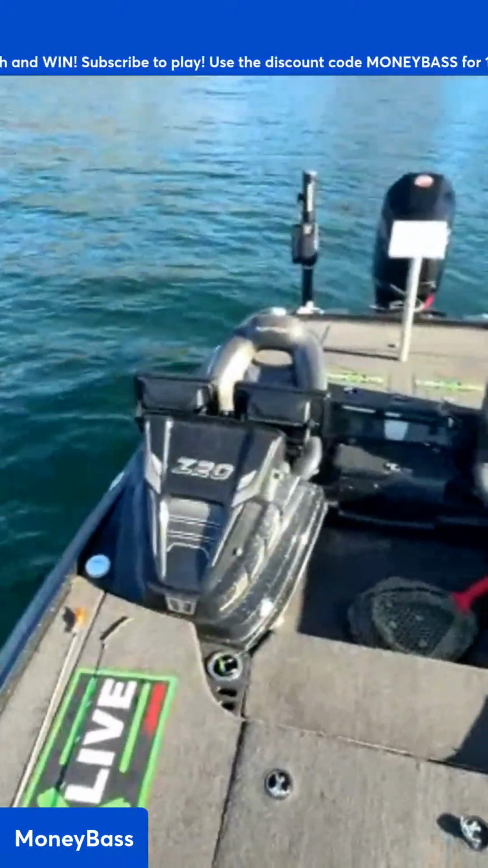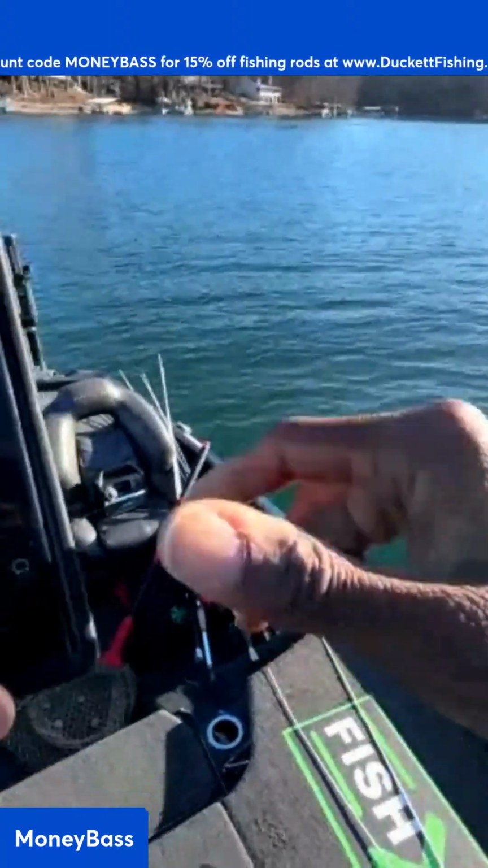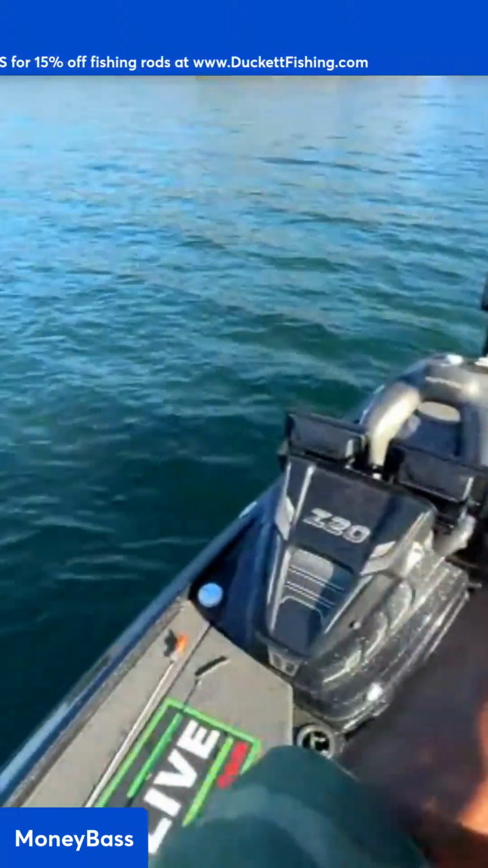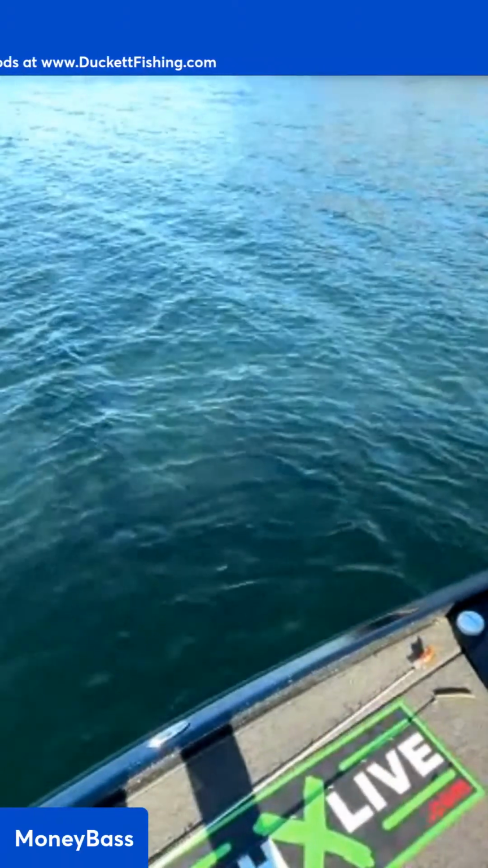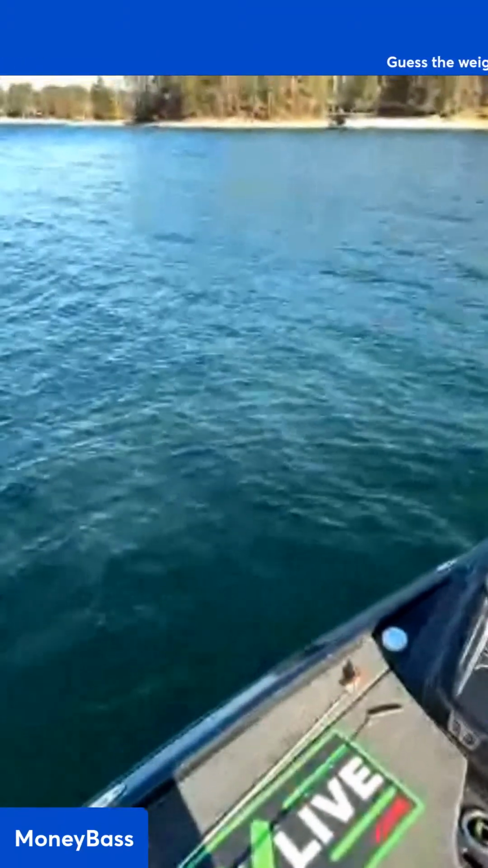All right, so we're going to be exploring this cove back here today. That is what is on the agenda. Had to come back here and hide away from the wind. And we have about an hour on the shot clock. See what we can get out here and get done, guys.